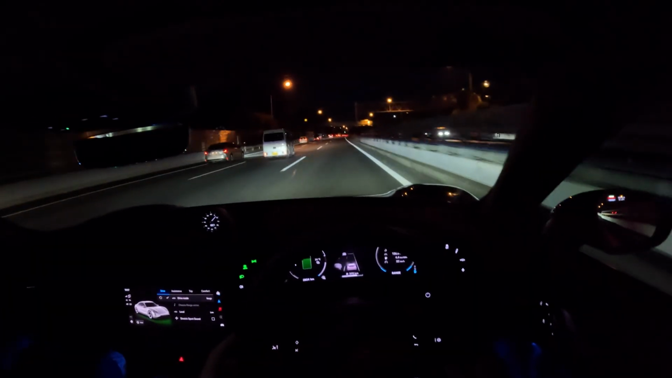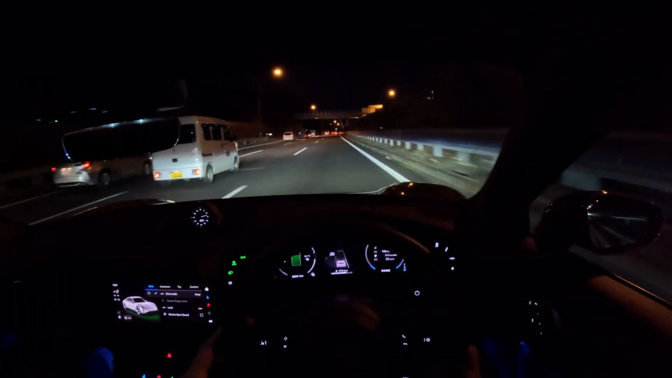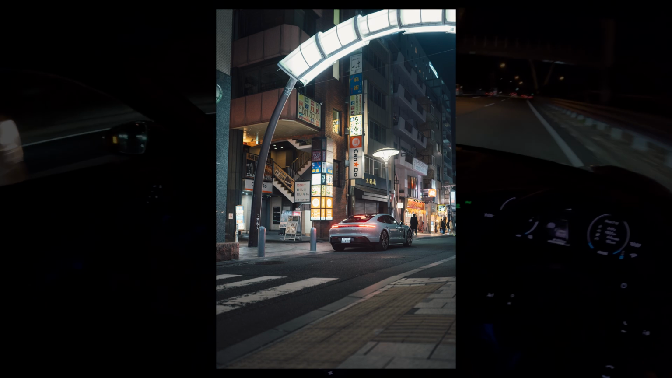That said, it is a very comfortable car to be in. Packaging, honestly, could have been a little bit better. For such a large car, there's not much rear seat room.